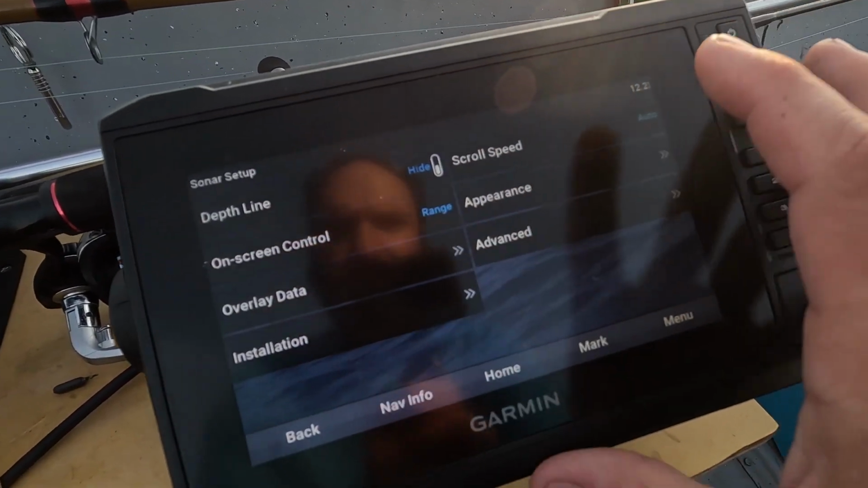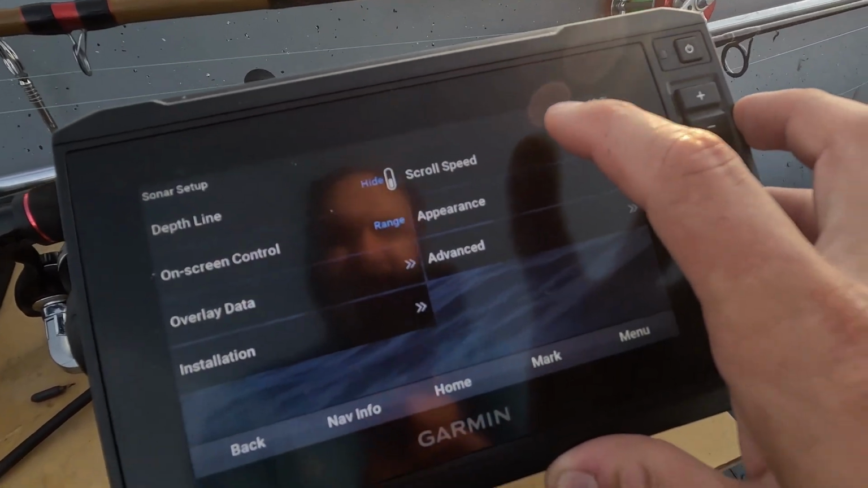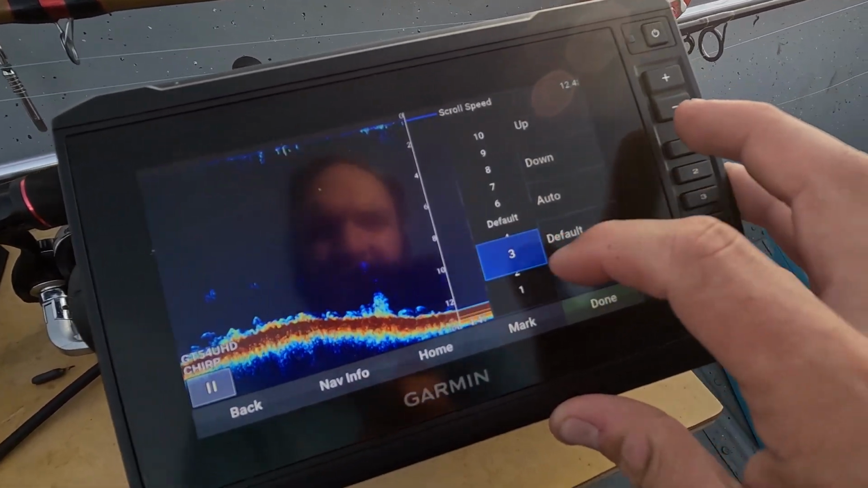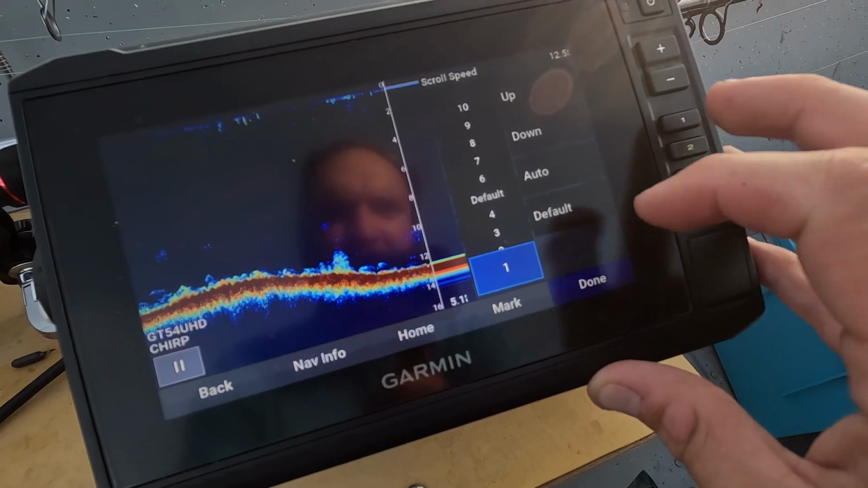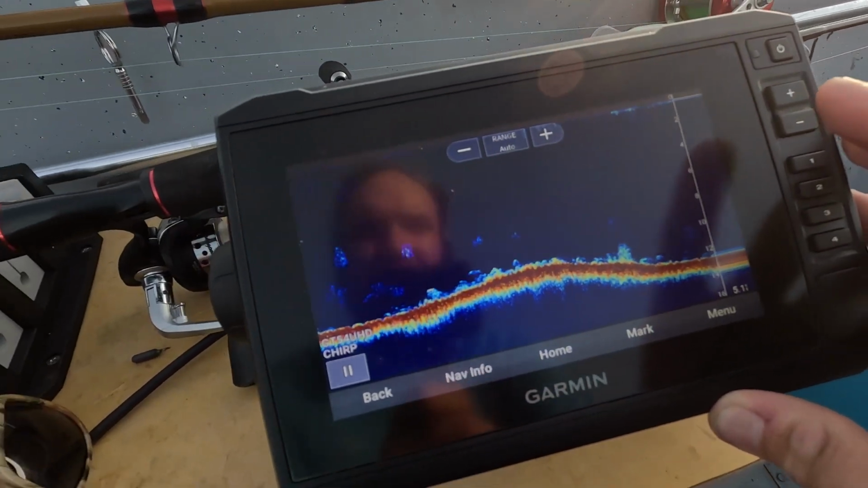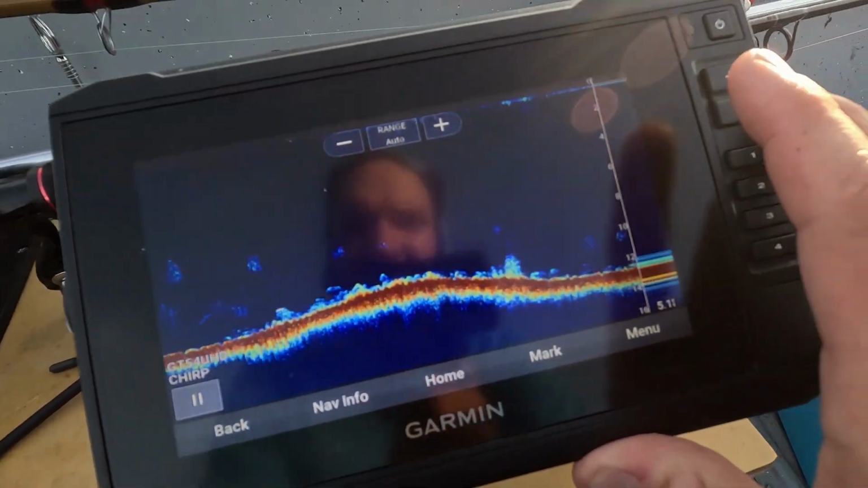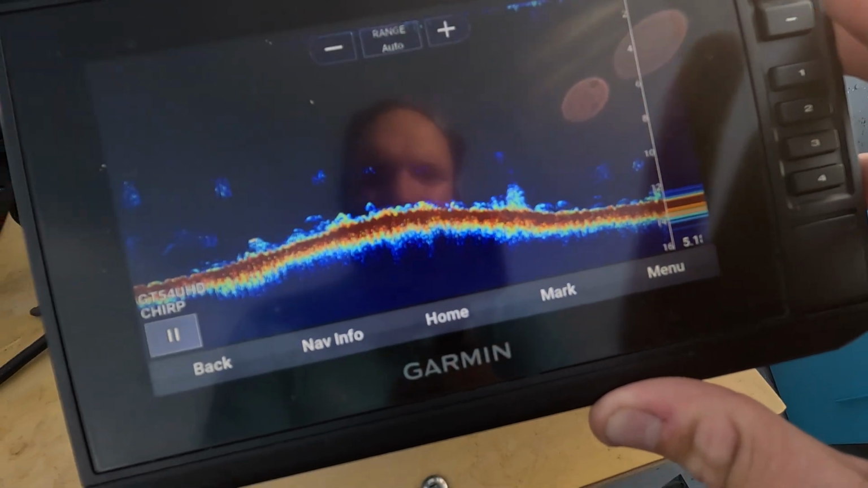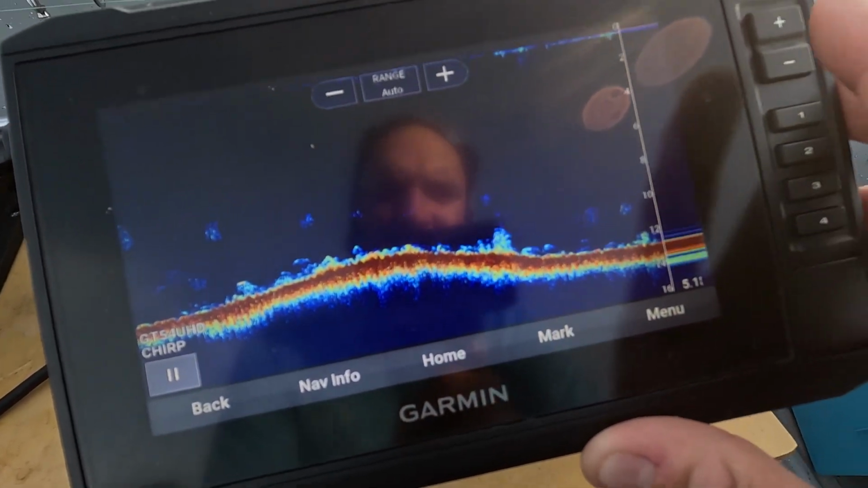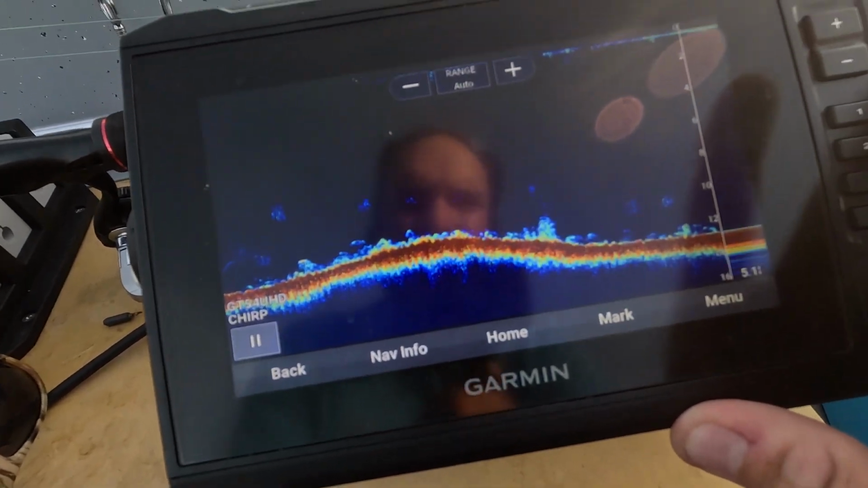So what I'll actually do is I'll go into sonar setup, and then we'll go to scroll speed, and from auto we'll change the scroll speed to 1. So what we're doing now is changing the scroll speed to the absolute slowest. I haven't really messed with any of the other settings, the gain or anything like that. The range is all on auto.